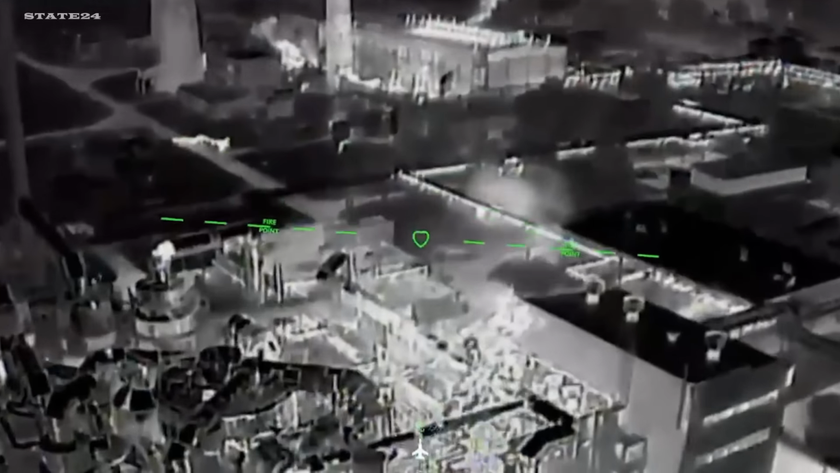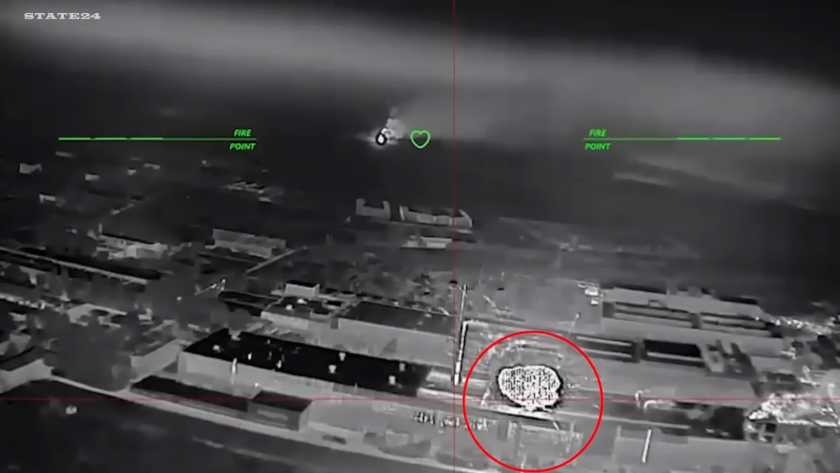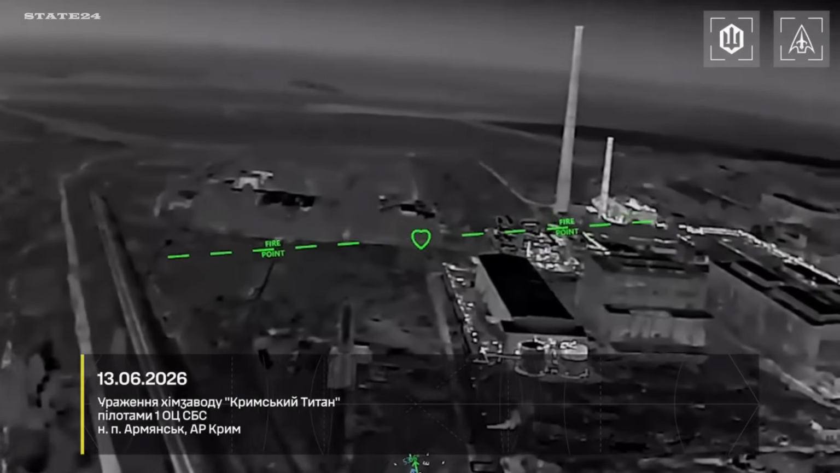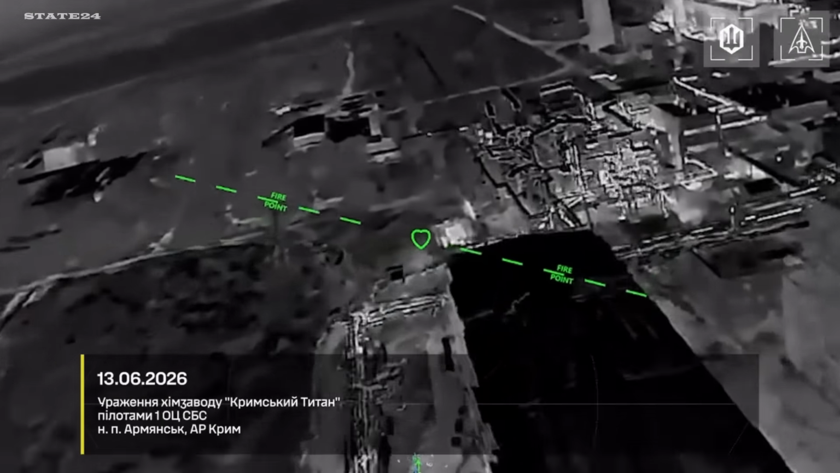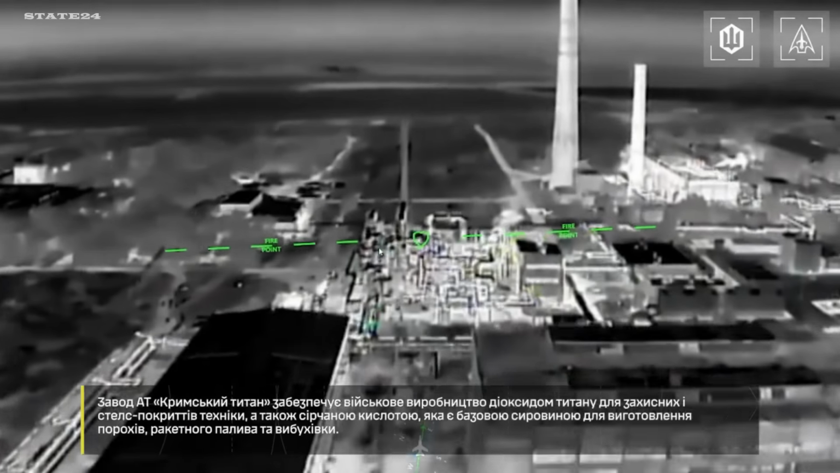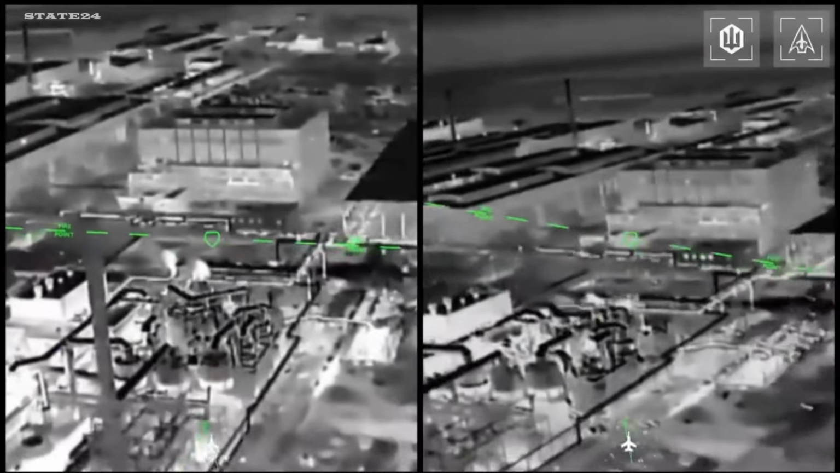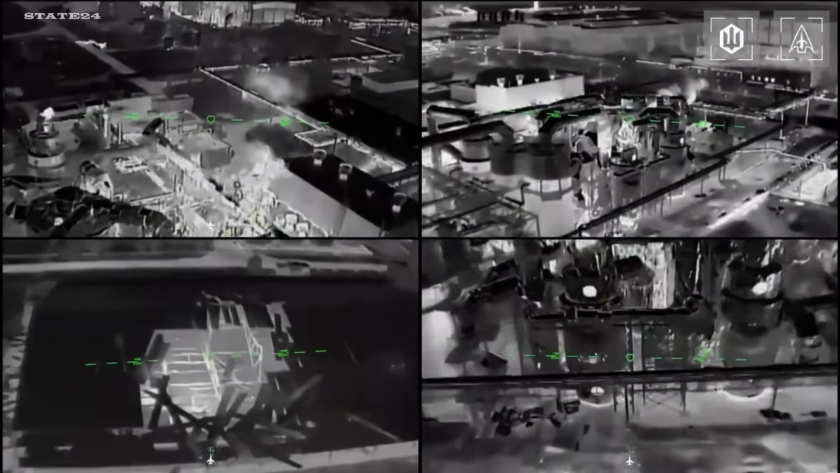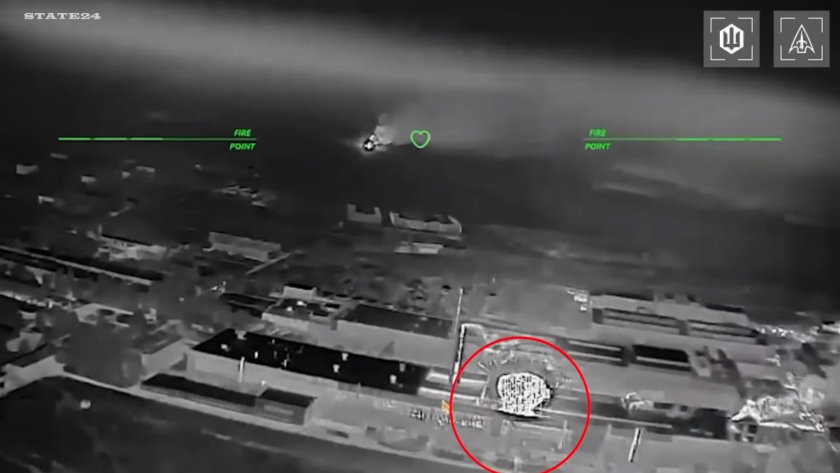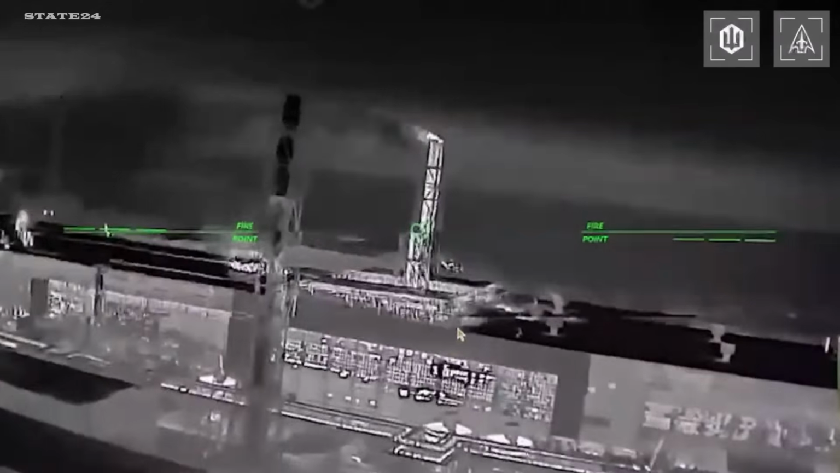Armyansk, Crimea. The Crimean Titan plant, the largest titanium production facility in Eastern Europe, struck overnight on June 13th by Ukraine's unmanned systems forces. The plant produces titanium dioxide used for protective and stealth coatings on Russian military equipment, as well as sulfuric acid, a key component in the production of propellants, rocket fuel, and explosives. 23 strikes confirmed. Key workshops damaged, production lines suspended, fires still burning.